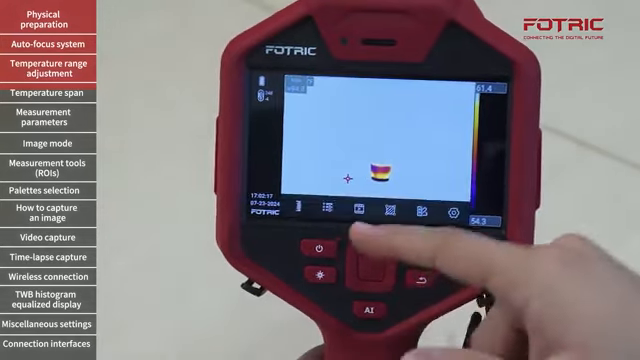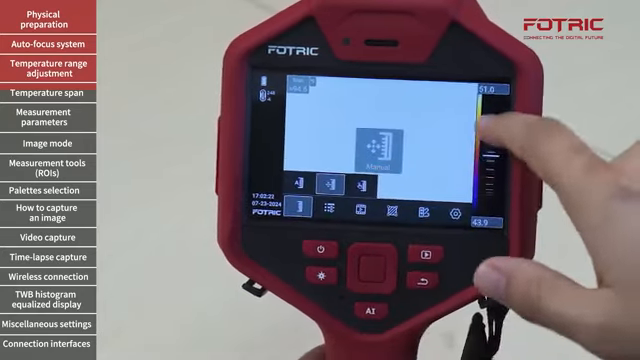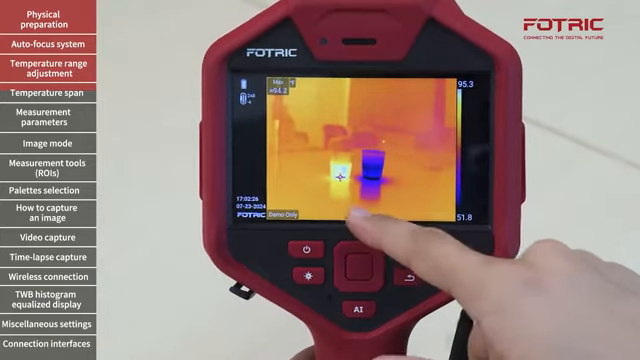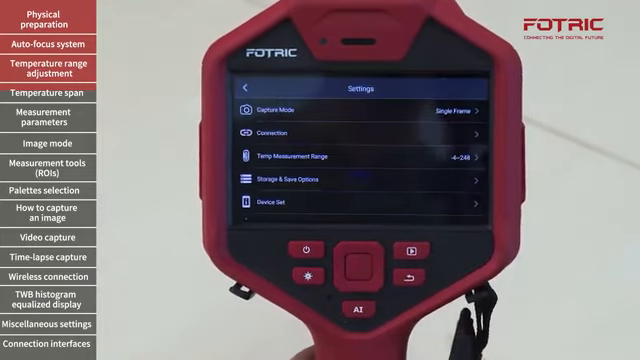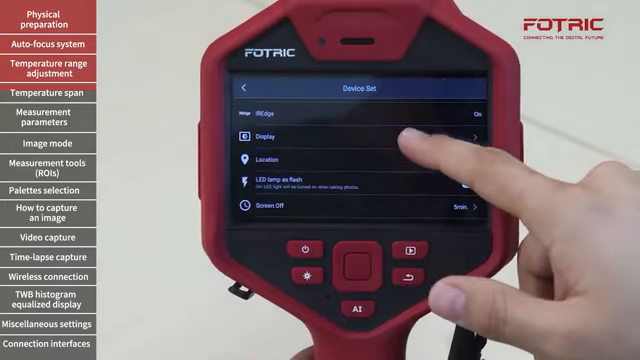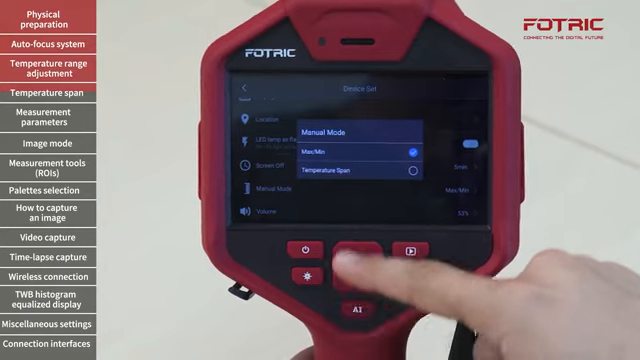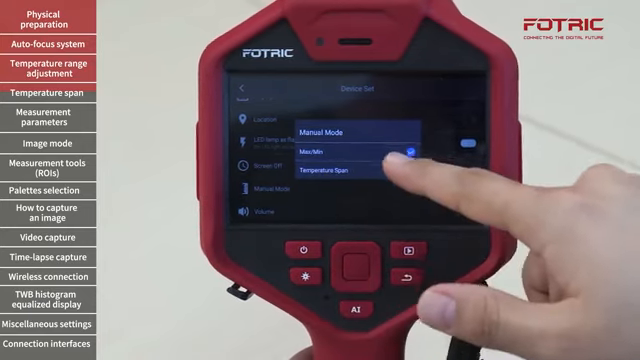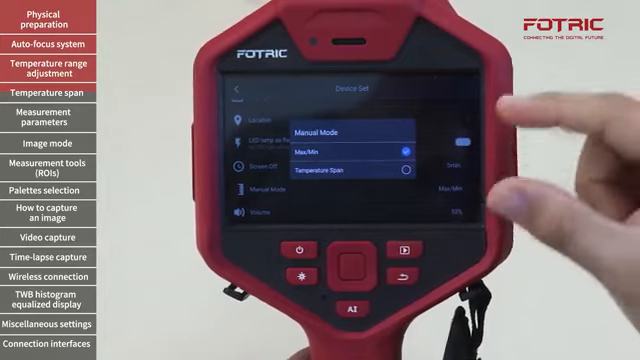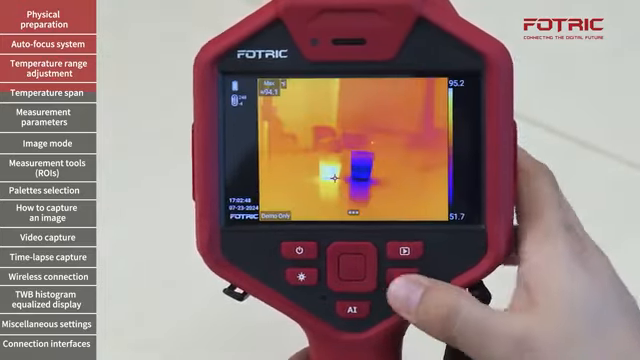So once you have decided which temperature span and level you want to use, once again, you can do it here or auto. There is one more way that you can do it. I can tap here, open the settings, device set. I'll go to manual mode, and instead of using these keys to adjust the maximum and minimum temperature, I can adjust the temperature spans symmetrically by using these keys as well. So I'm going to change that.